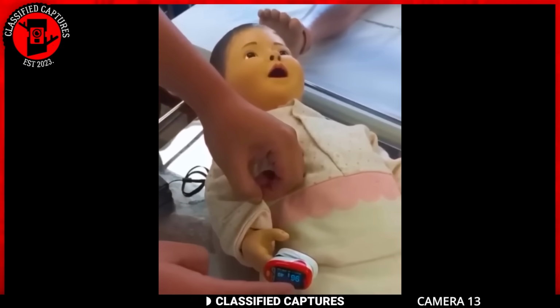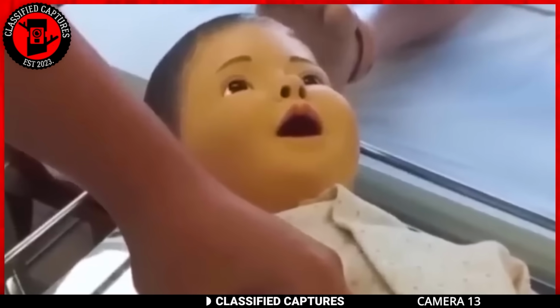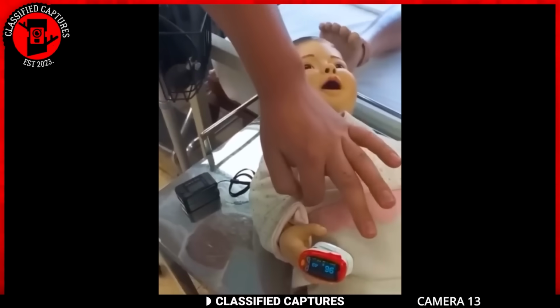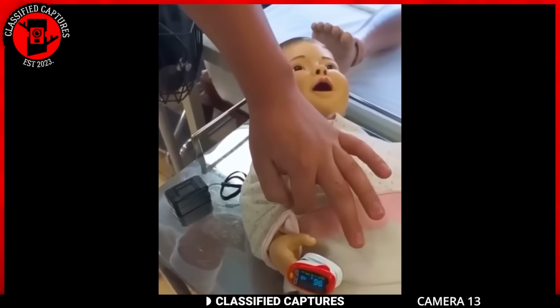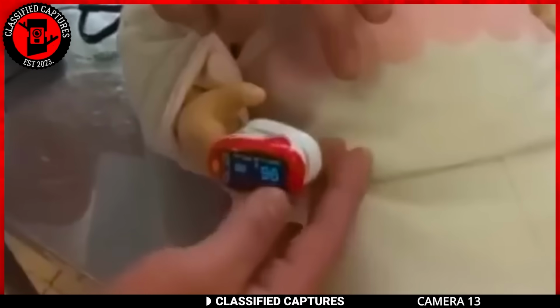Now I'm with you on this, it's a bit weird and raises a bunch of questions. How in the world is a doll showing signs of life? It's like a plot straight out of a Chucky movie, right? Dolls coming to life, displaying vital signs. It's the stuff of nightmares.